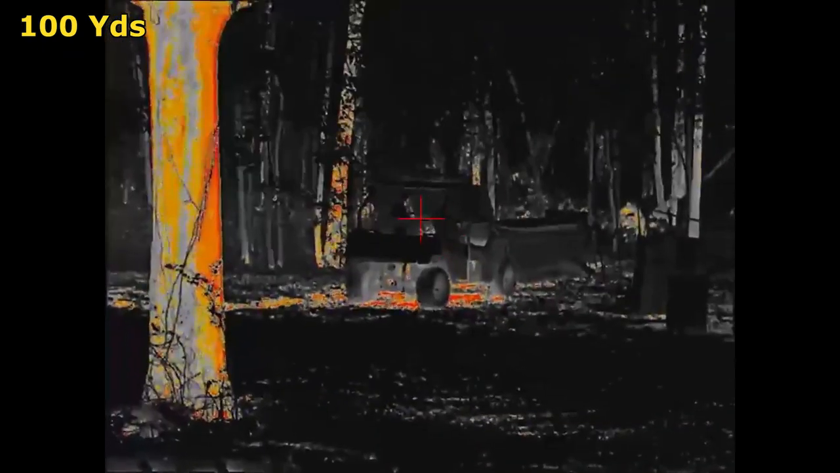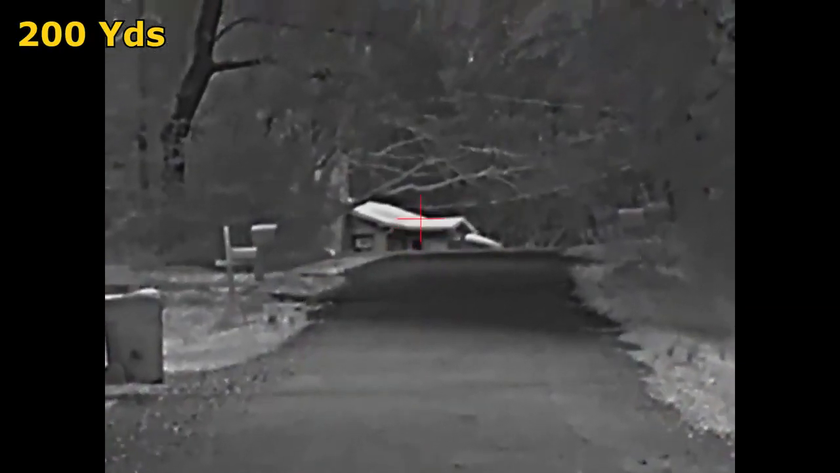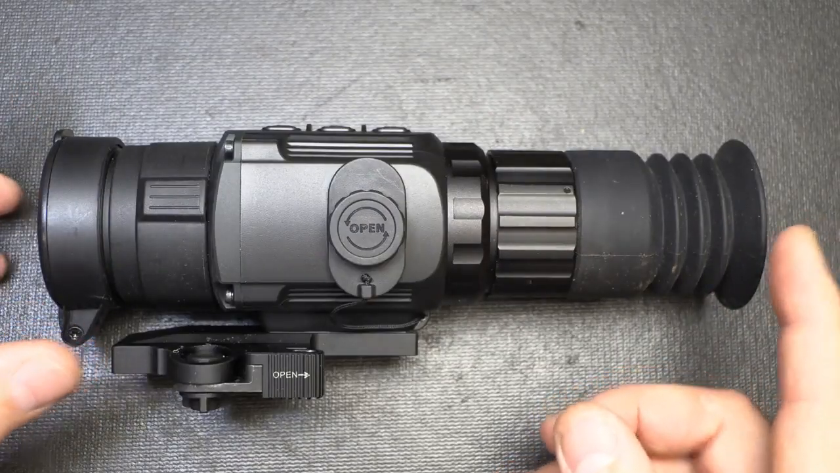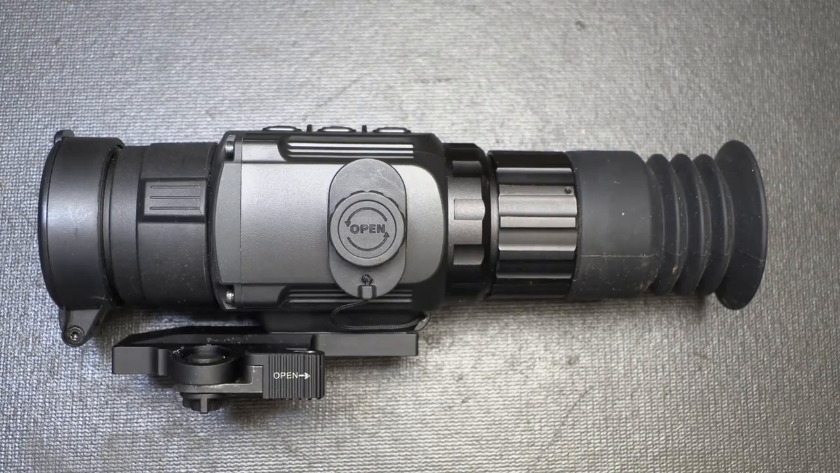No, you're not going to get the clarity you do with a standard optic. The glass and the way that the imaging is, and of course, especially once you get to digital, it's not quite as clear as the 3x magnification. Once you start bumping it up, you will lose some resolution, and that's just normal with digital optics. It just really gives you eyes in the dark. And then, of course, even during the day, you're able to pick up those heat signatures. It's very difficult for something to hide, and that's one of the big pluses for thermal optics.